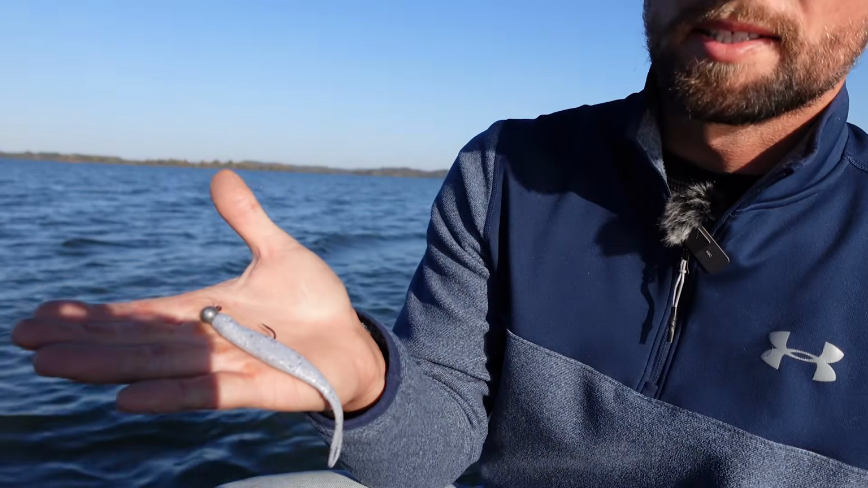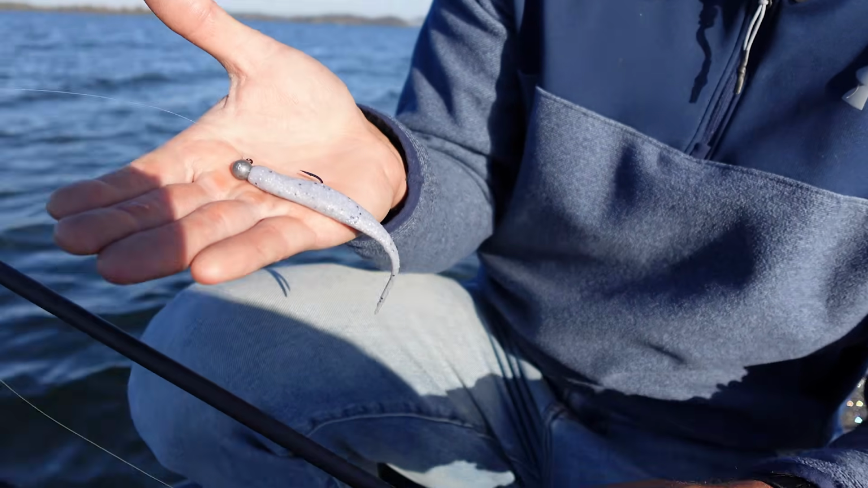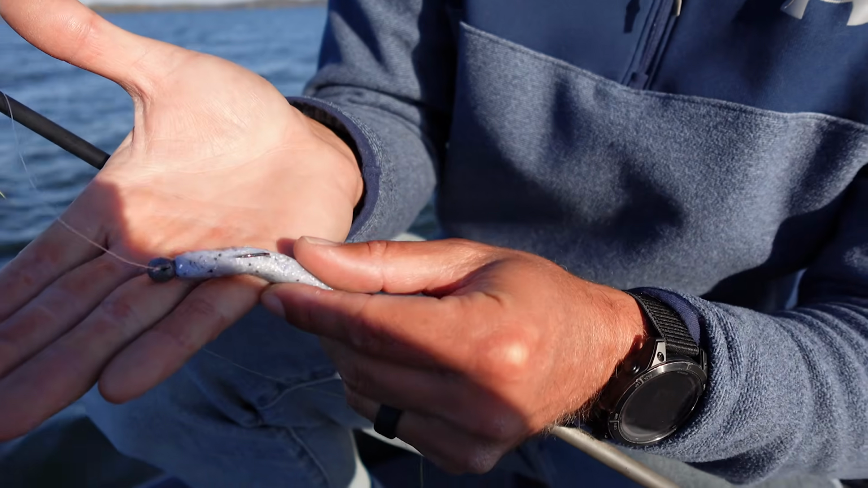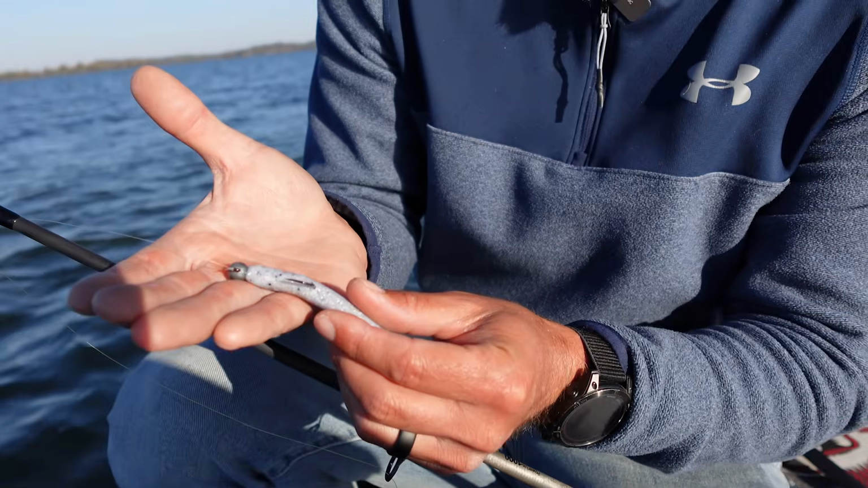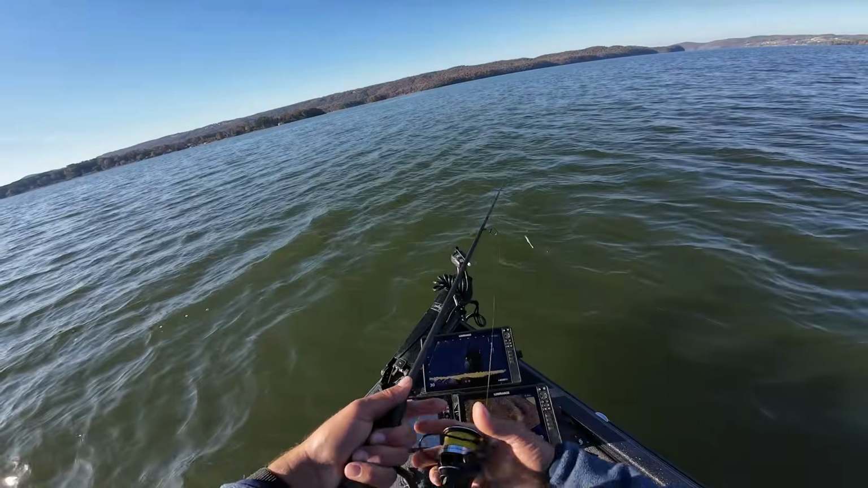All right, let's show you what these settings look like with a minnow. We just have a max scent, flat nose jerk shad here, and a 3/16 ounce ball head. Nothing special at all, very simple, not tungsten, just lead. So let's go ahead and see what that looks like.